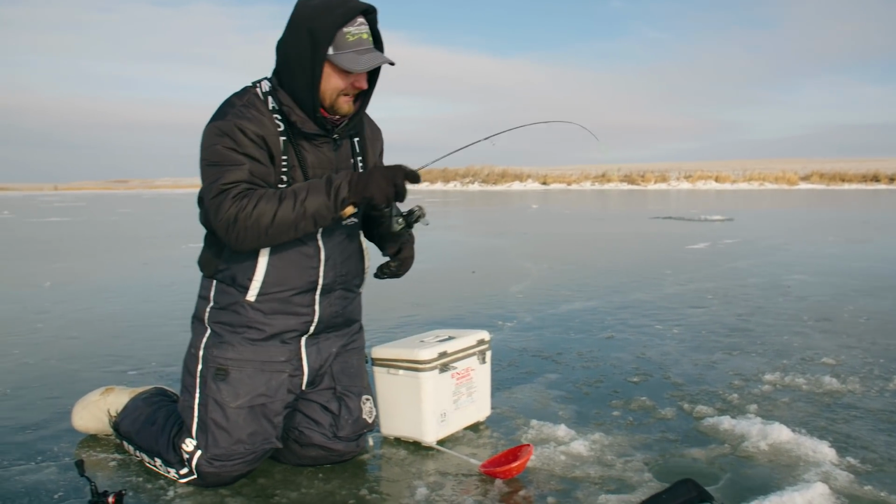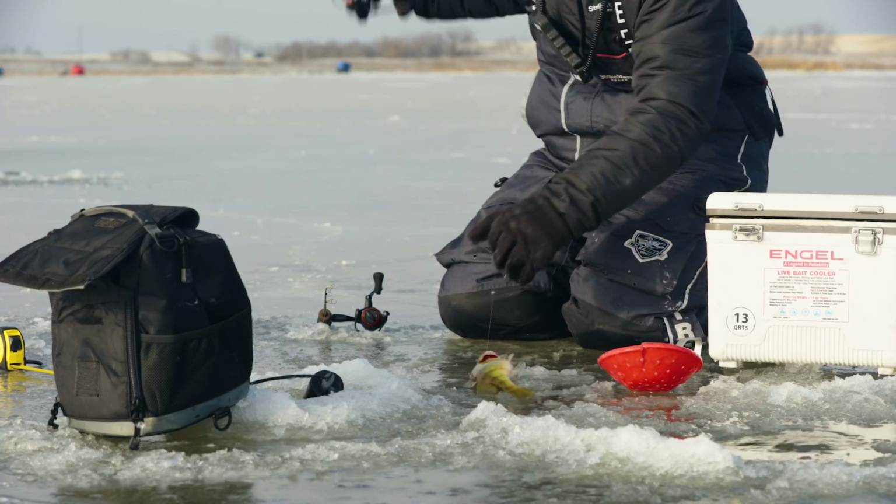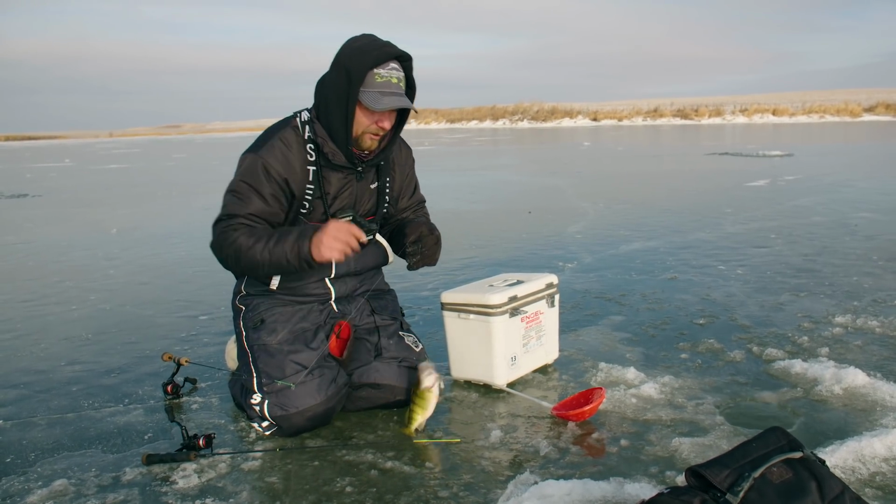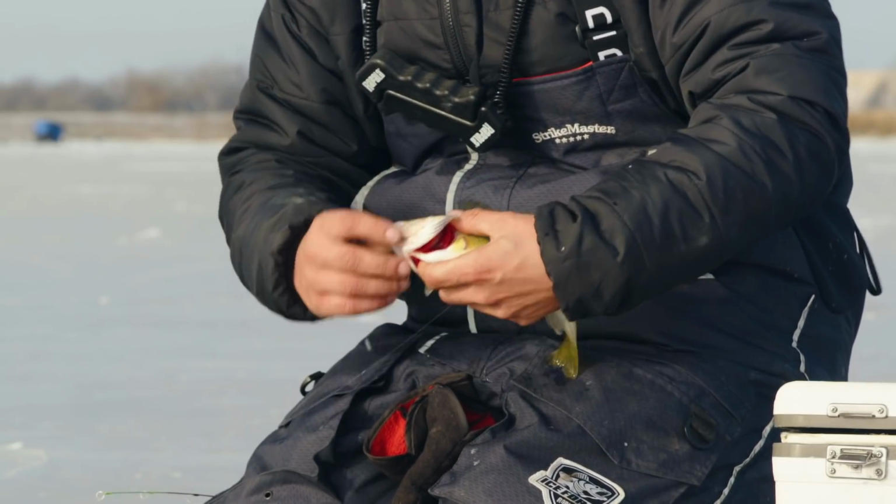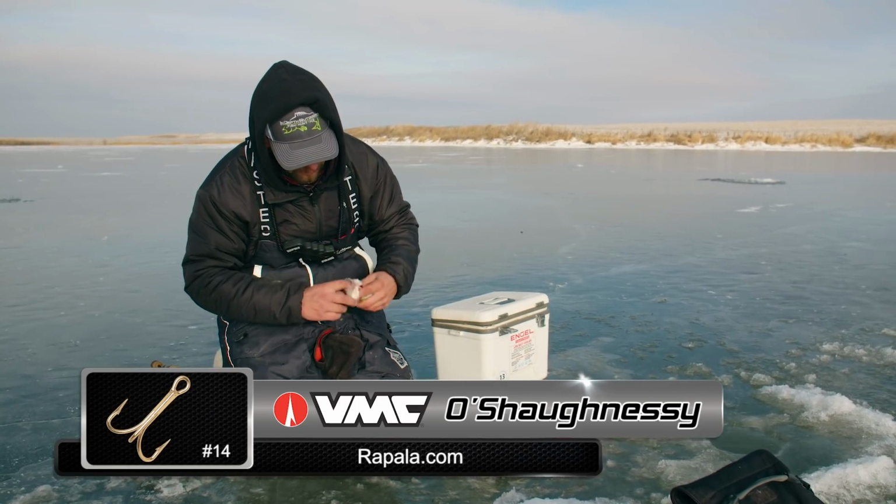So what I got going on here is a little bit of that nice fat one. The 1-2 punch, I call it. I got a jig and spoon down this hole, and on the other hole I got a dead stick with a large fat head and a number 14 gold O'Shaughnessy hook.